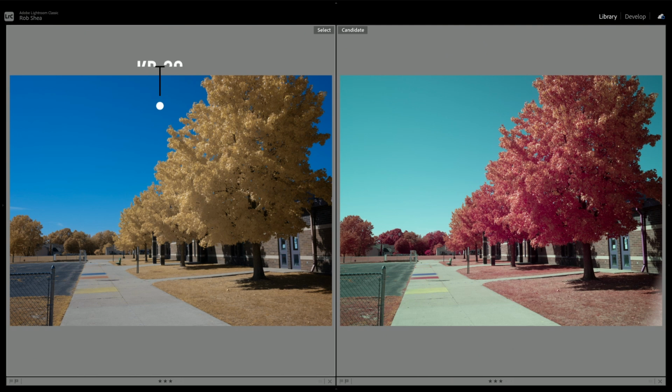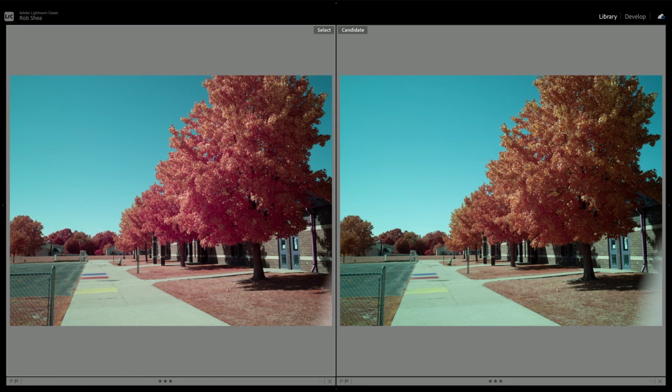On the left, we have the KB20 filter by itself, and then on the right, we have the KB20 plus the X1. The X1 transforms this foliage to a hot pink and the sky to teal, and then we have an even stronger candy pink look. Finally, let's add in the 80A filter. So on the left, we have the KB20 plus the X1 green filter stack. This is set to about 6200 Kelvin.